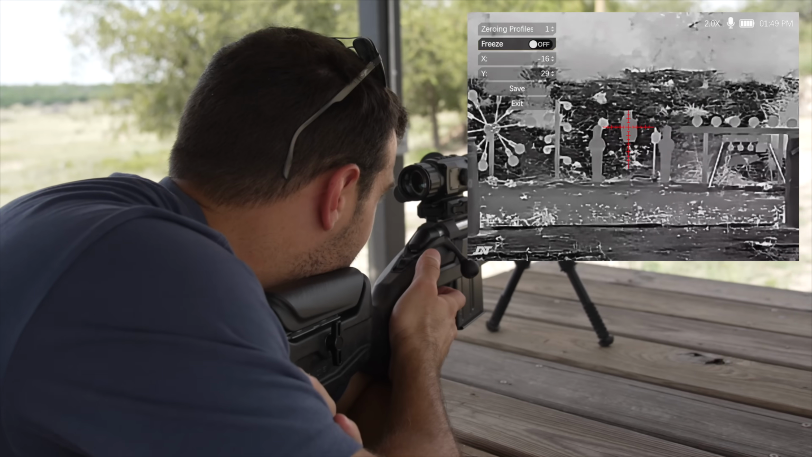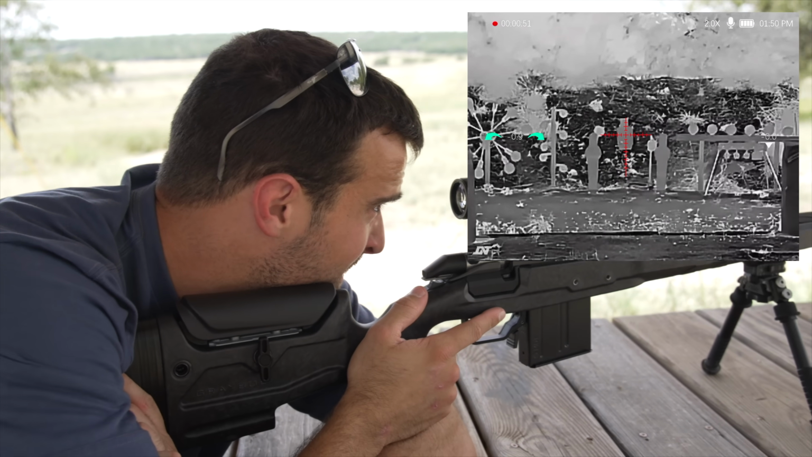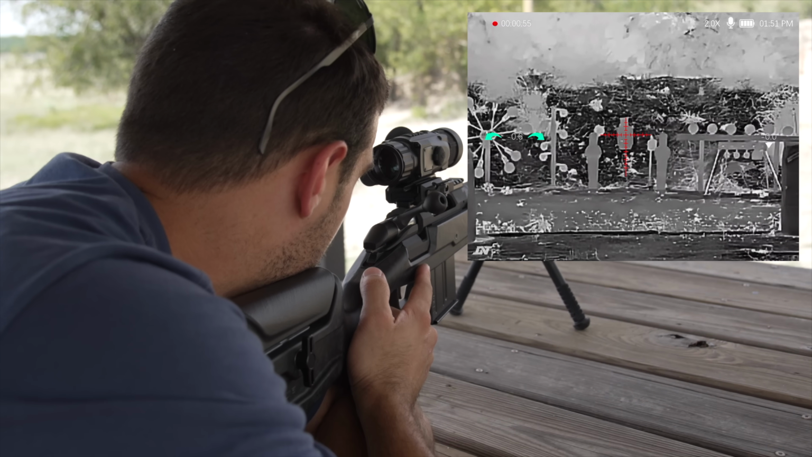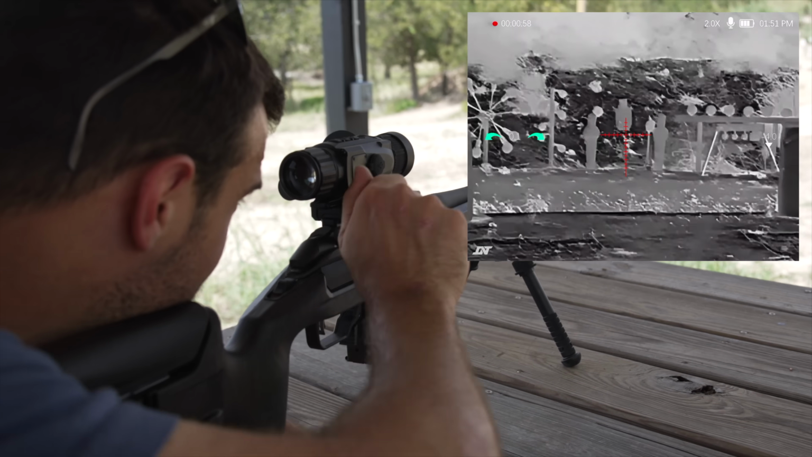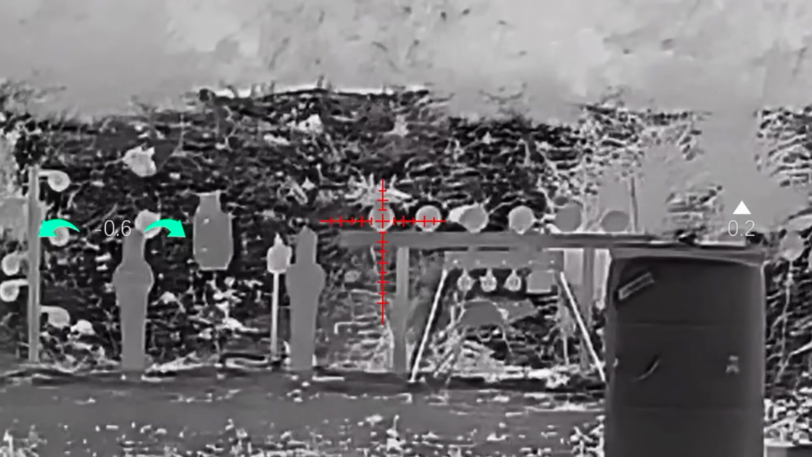And try again. As my last shot, I was holding about right here. And you guys can see the hot marker right there. So what I did is I froze the image here and then brought the reticle down and to the left. So that being said, we should be zeroed. Let's go for one of these little falling poppers.